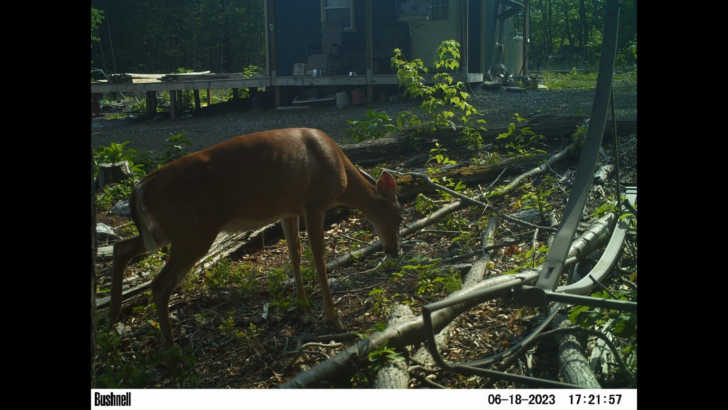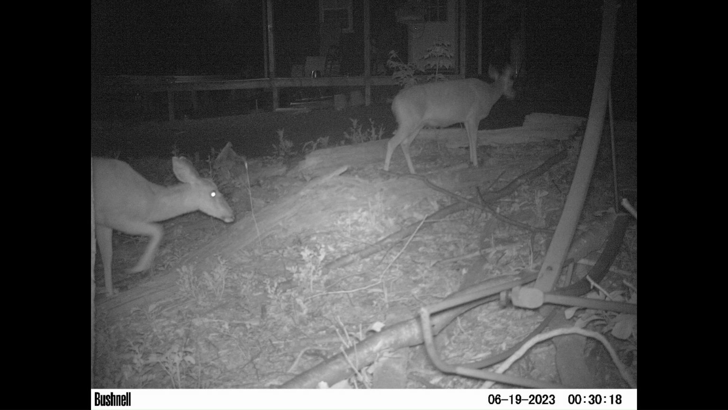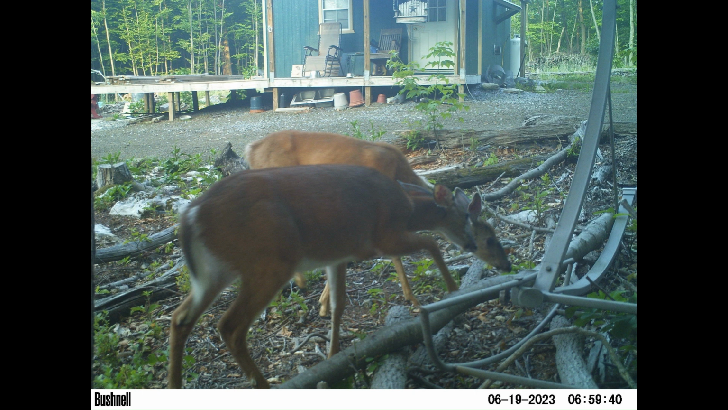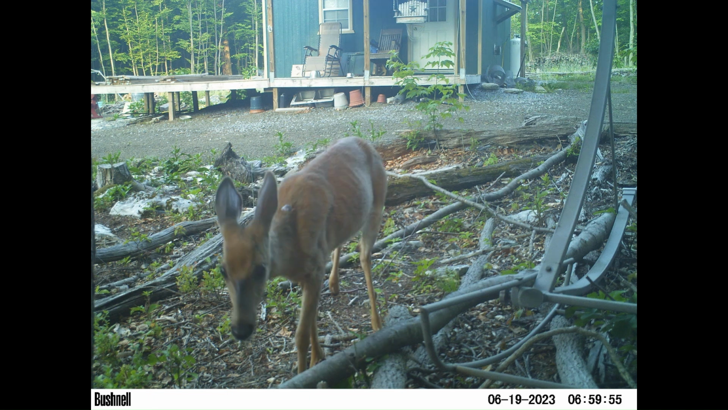But this is a little view of what all did show up right here in front of the cabin in the little bit of woods here around the driveway, feeding through deer here at night and during the day at different times. And we do have a variety of animals did show up here. Couple more deer in here feeding a little bit.